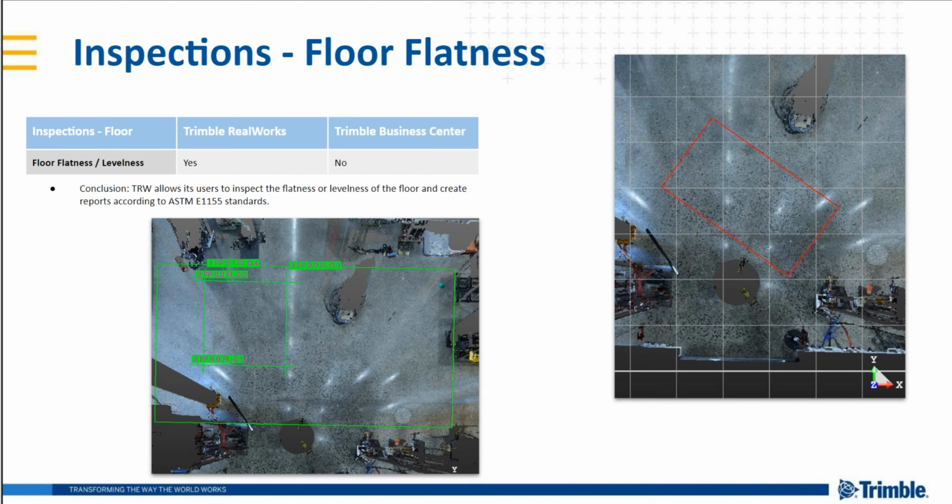We actually use a couple of tools within RealWorks. There's one just for doing an analysis of the floor, and then another one for creating this ASTM report. The funny thing about most standards is they're written for instruments other than laser scanners. They could be written for tapes or total stations. So that's a recurring theme in RealWorks.